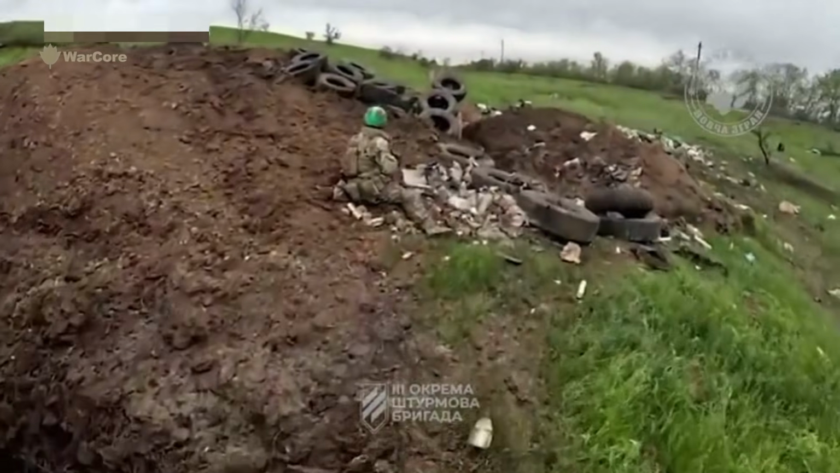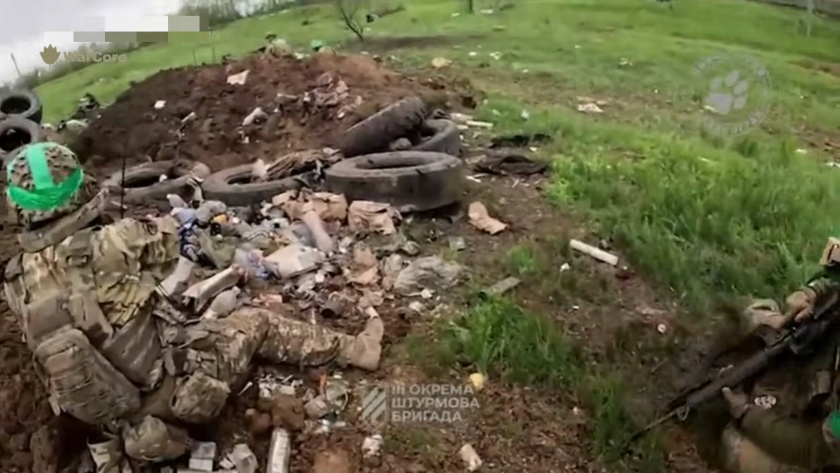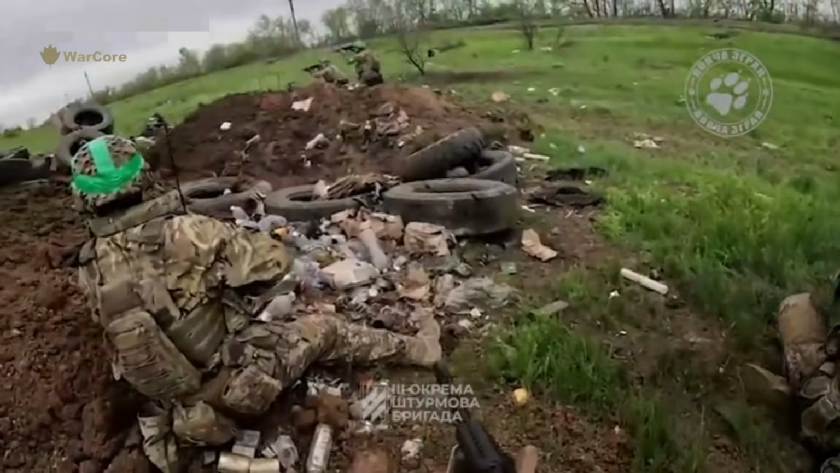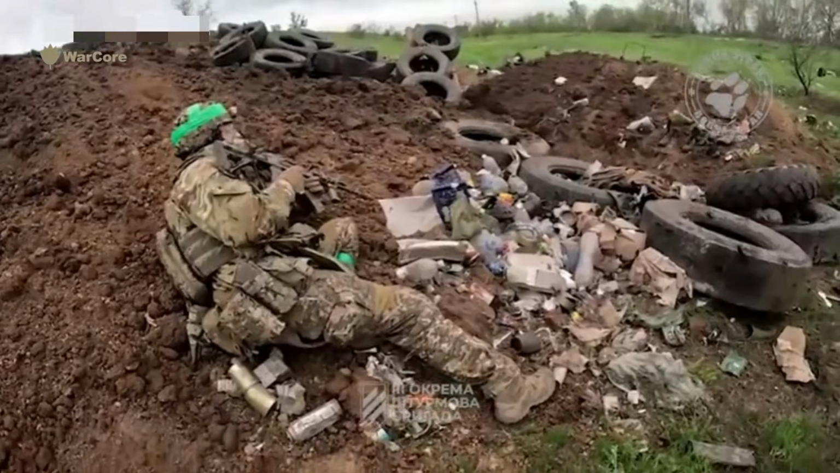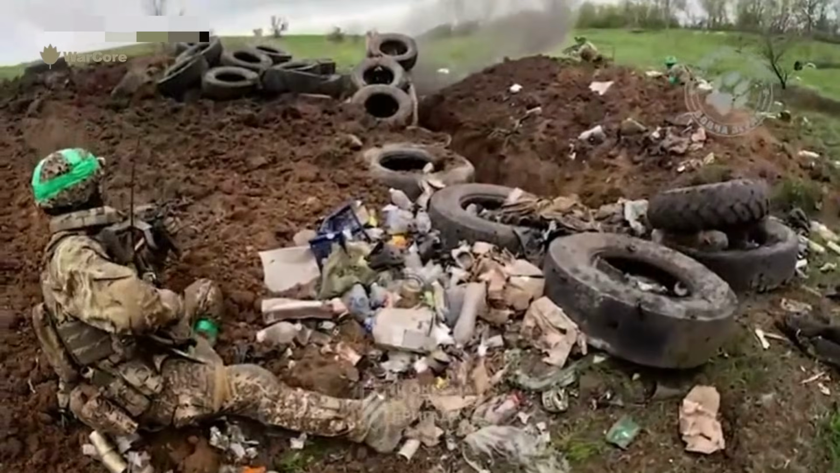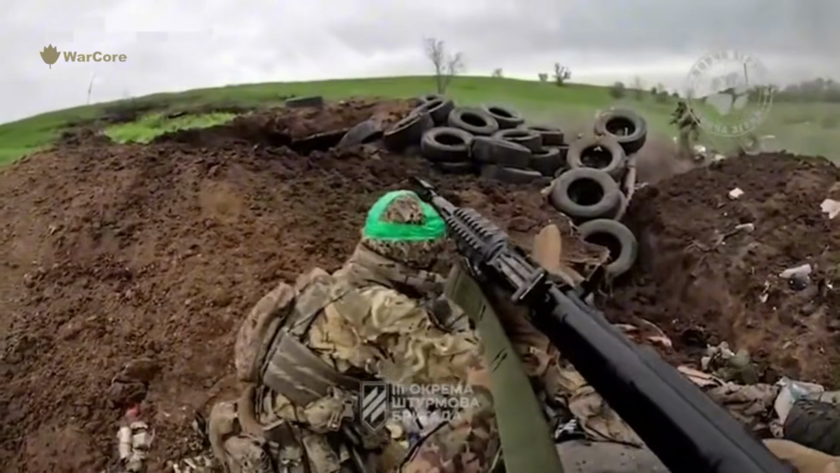Each bunker is cleared step by step through a systematic approach, where timing, teamwork, and training come together in perfect coordination. One of the most impressive aspects shown in this video is that Ukrainian snipers are not limited to long-range engagements. They receive extensive training in close-quarter bunker clearing, open ground movement, and rapid decision-making, making them adaptable in every situation, whether in narrow trenches or exposed open fields.